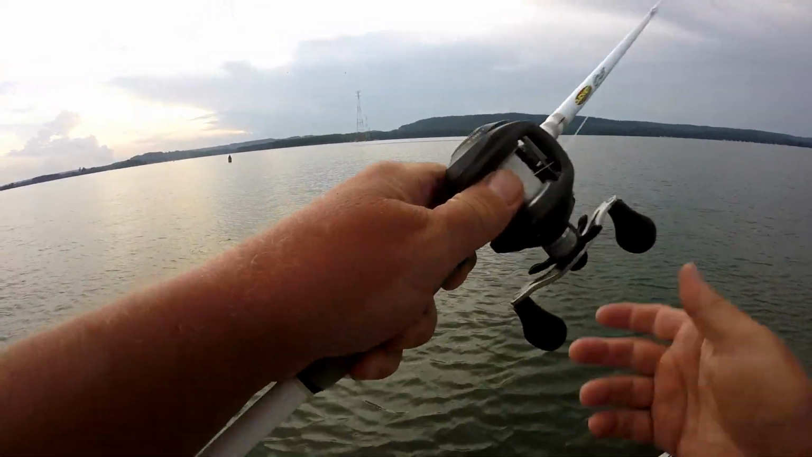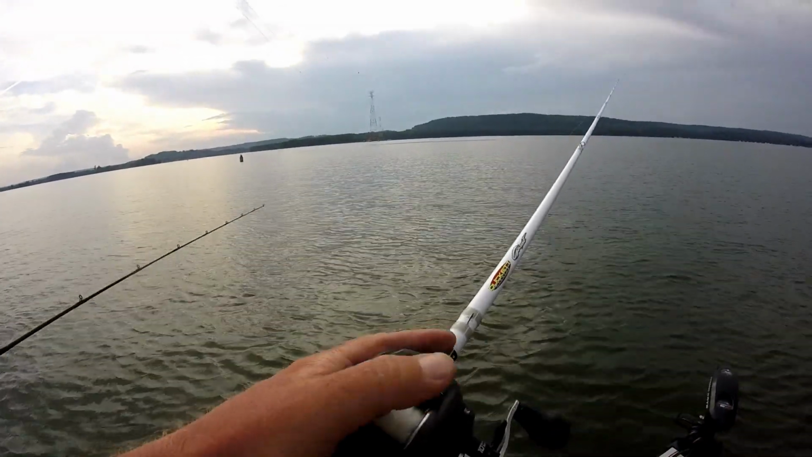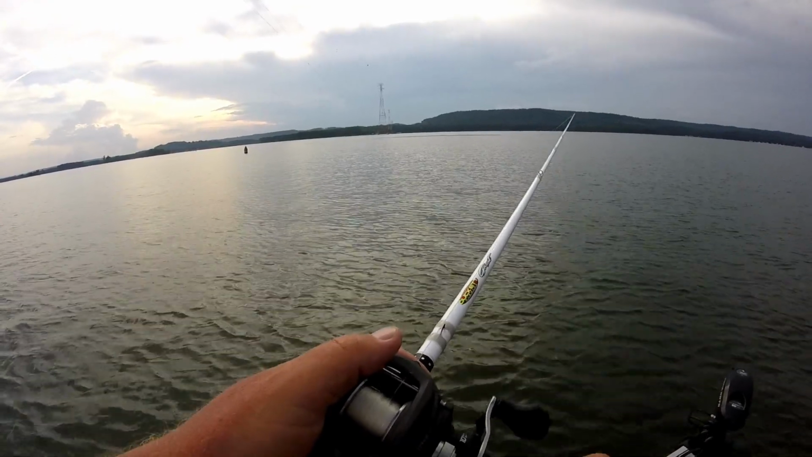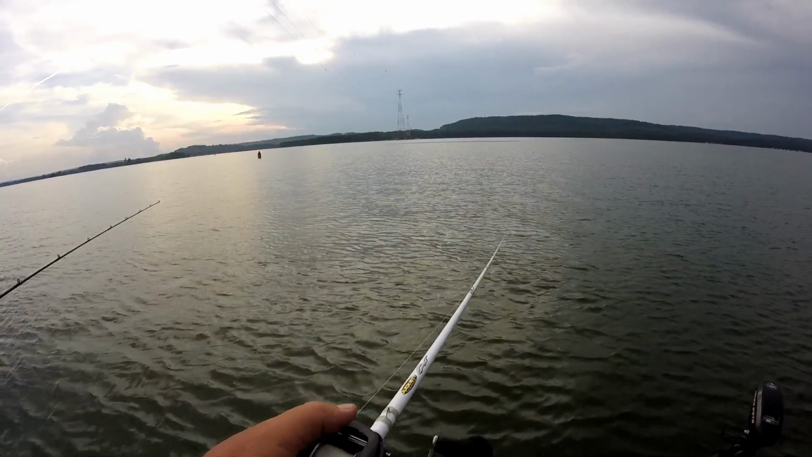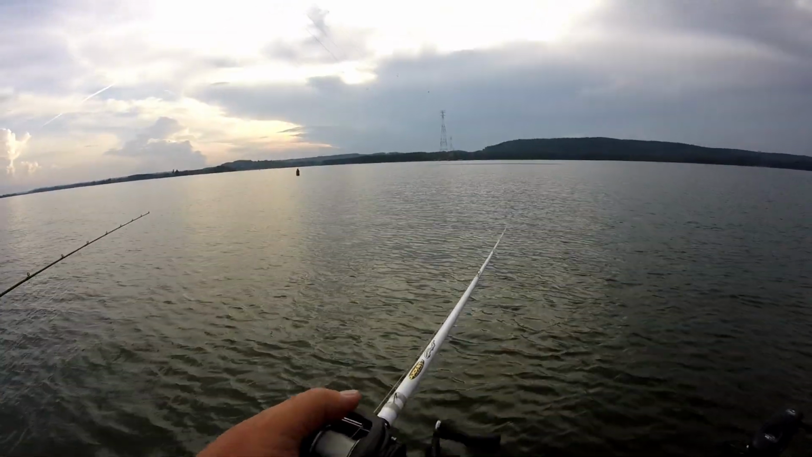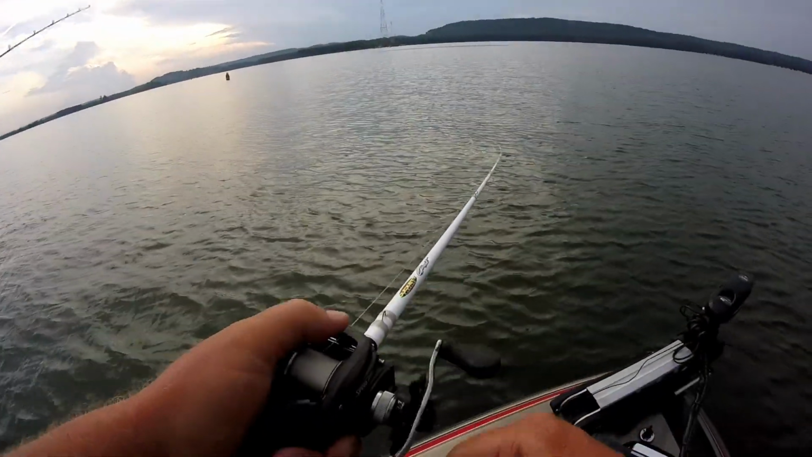This last spot of the day here, when we graphed these fish, they were set up like you want them to be set up to catch them. Unfortunately, they were biting kind of funny. A lot of times you wouldn't even feel them hit the bait, and they would just be there. We lost as many fish as we caught on this spot, which wasn't a whole lot.